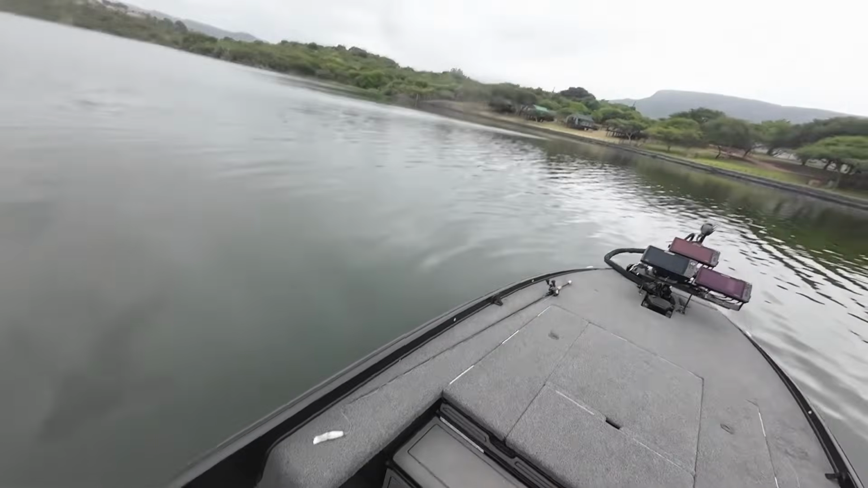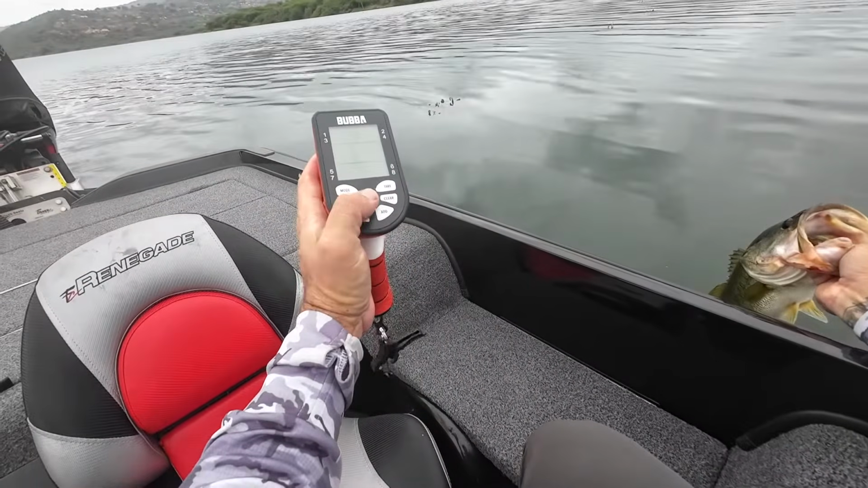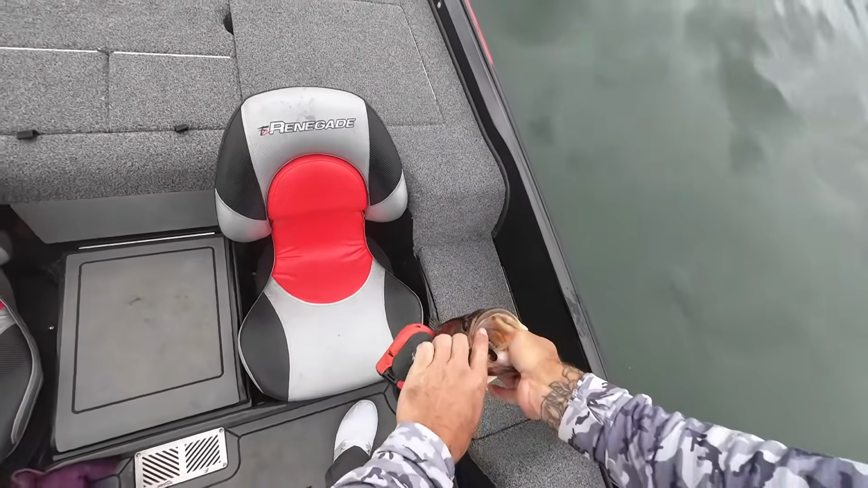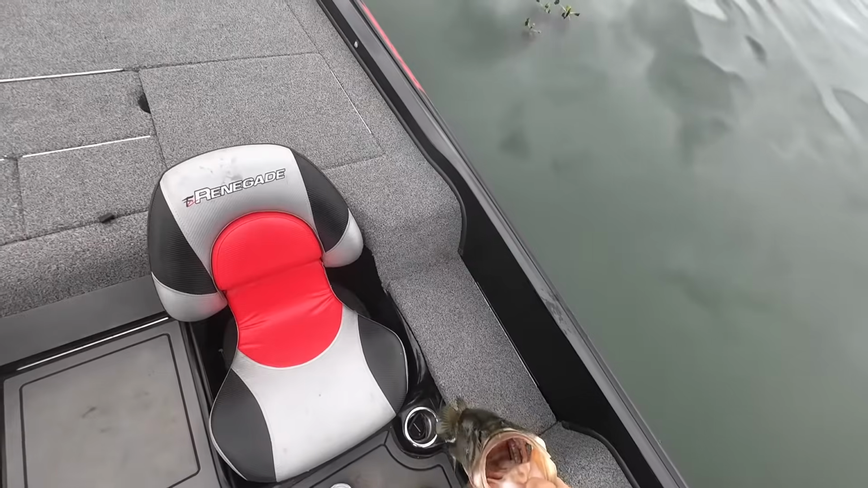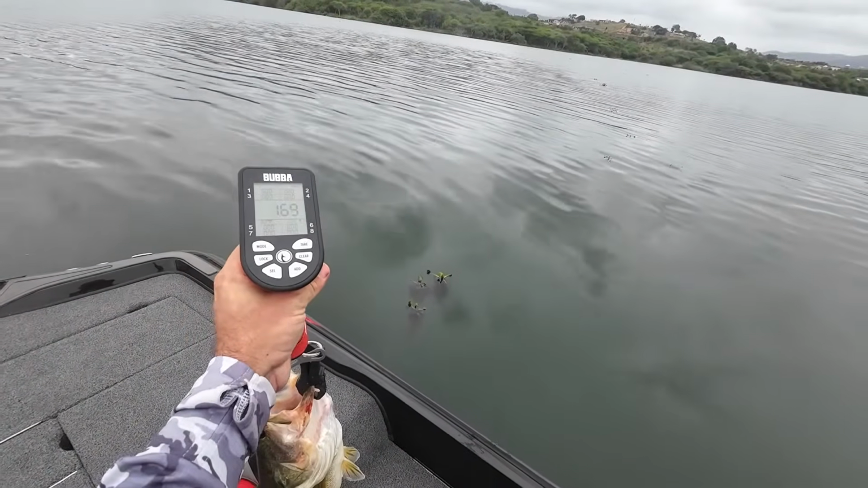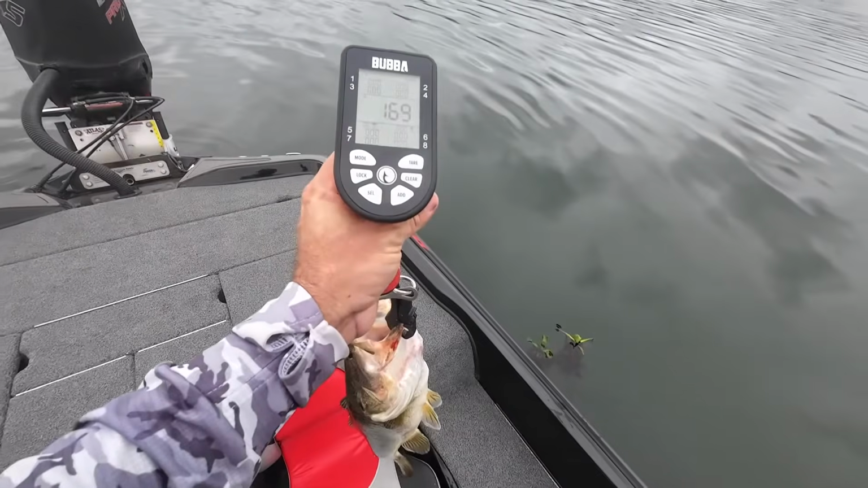Let's just check quickly for interest's sake. .69. Definitely not a bad way to start the day. First fish of the morning.